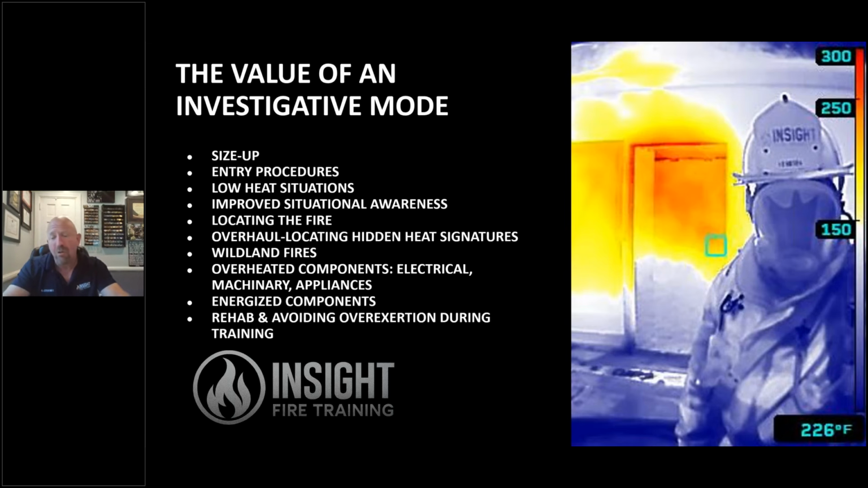Well, if you're a live burn instructor or student, you come out and you say, I'm good for another run, and I look at your turnout gear and you're showing yellow and orange all over your gear. You're not good for another run. You're saturated. What does it do in your body too? Take the gear off, let it cool off, let your body have a break. There's no shame in having a Gatorade bottle and getting another air bottle, and then you can go back for another run.